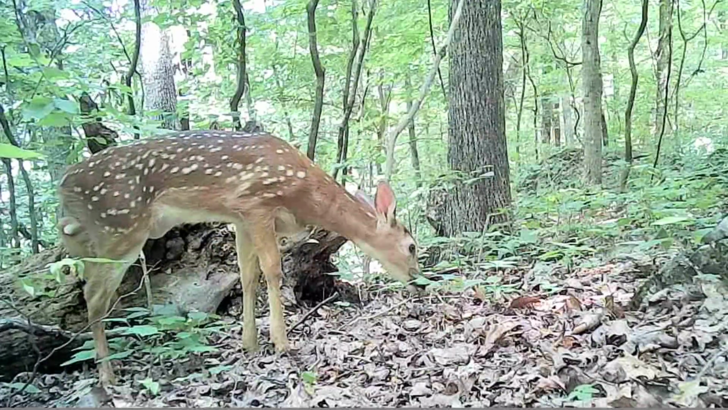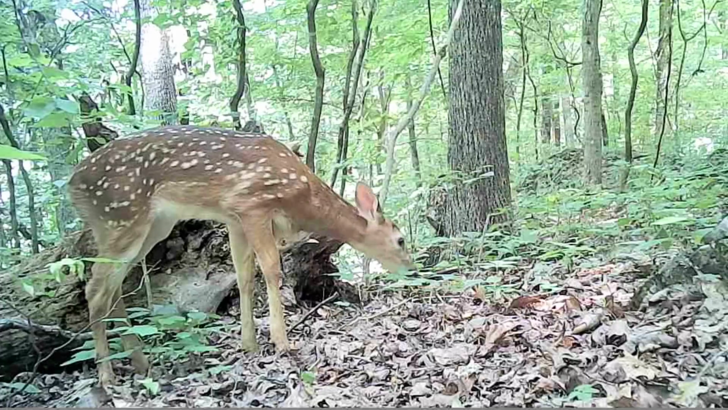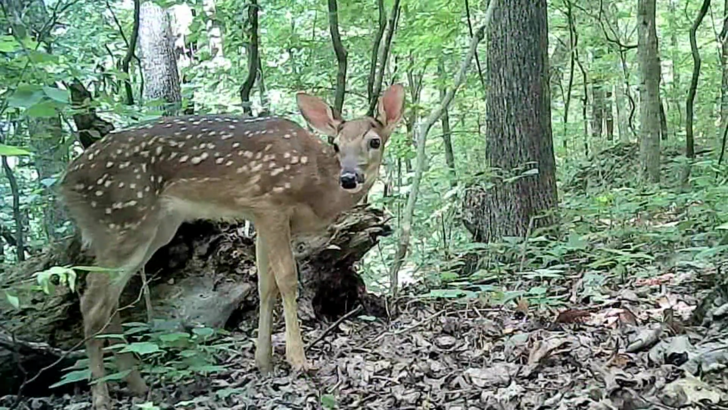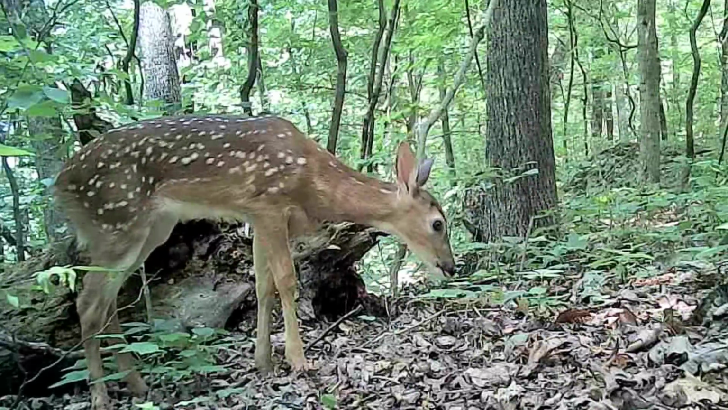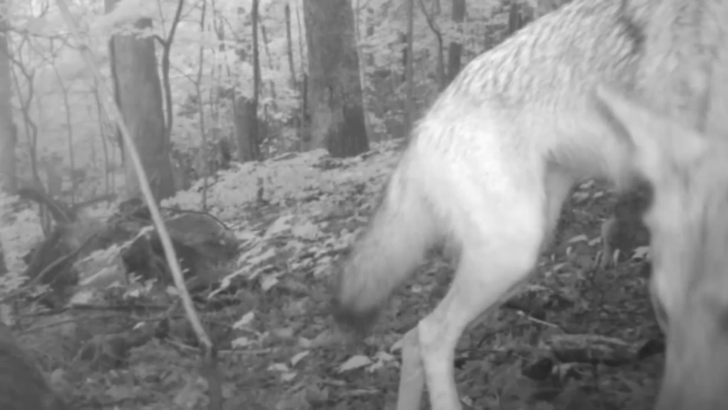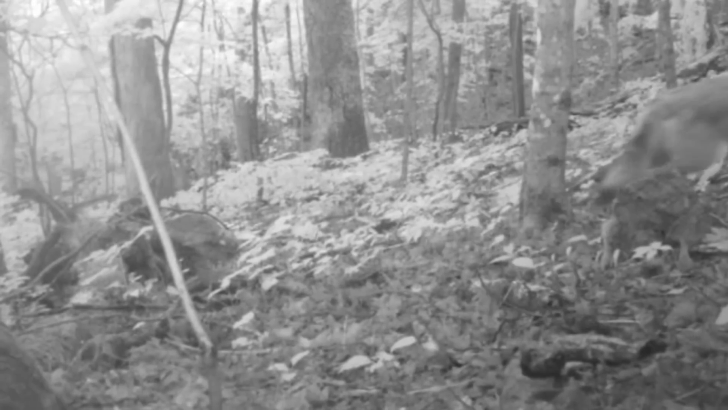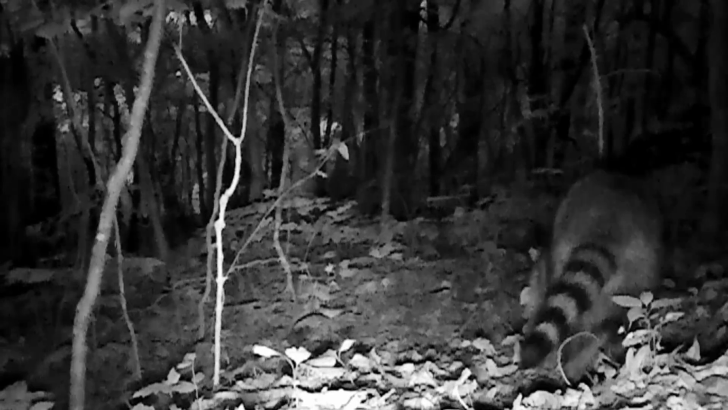Out in the woods, the little fawns are still running everywhere. I've caught them on a half a dozen cameras. And they're so beautiful. Exploring a new world. But so's the old coyote about dark. They don't like him, Cameron. The old coons come off the den trees about dark. They're on the move.